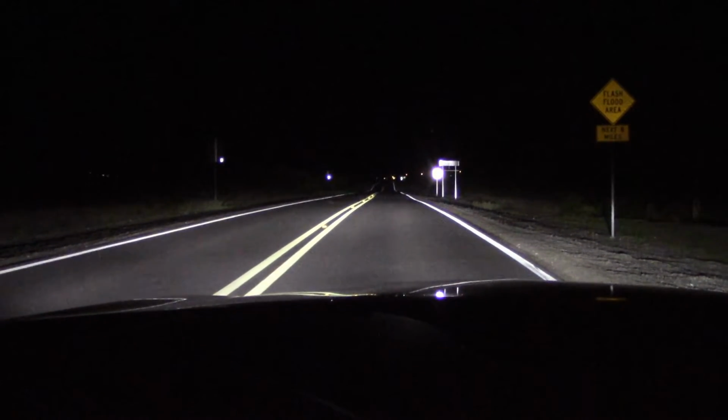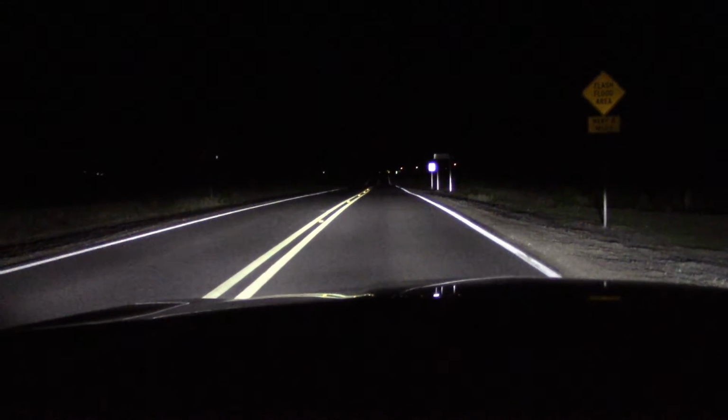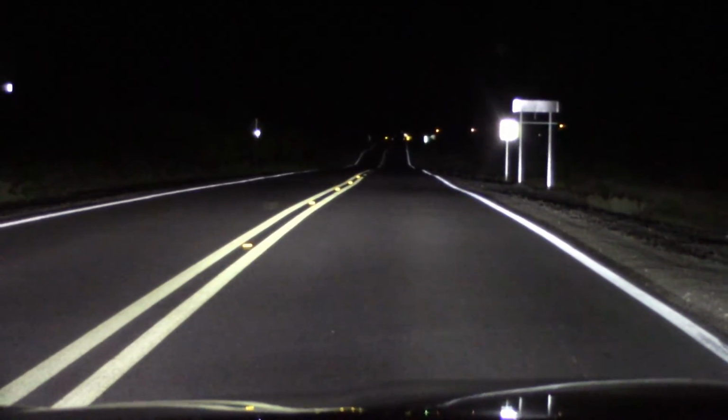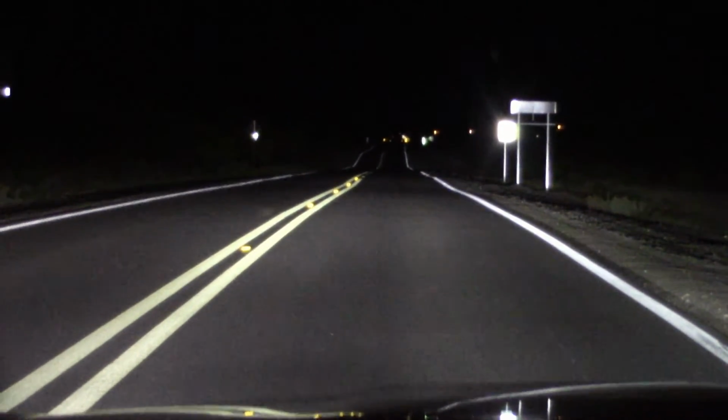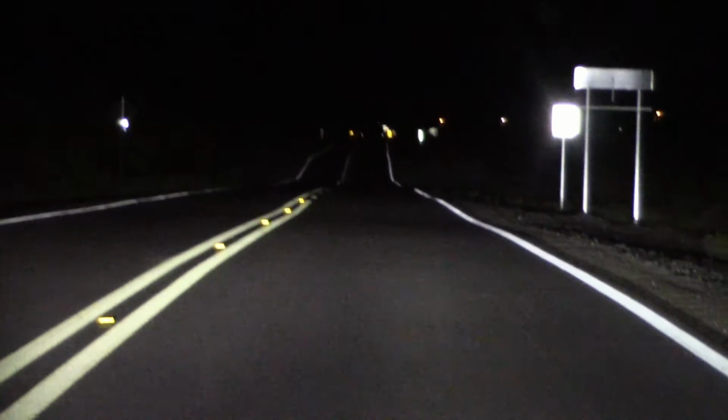Okay, like we did with the V6 Blackwing, we're going to take this out in the sticks. Take some curves. And see how these headlights work at long distance cruising on the back roads. Lights up pretty good. Signs are about a half mile away.